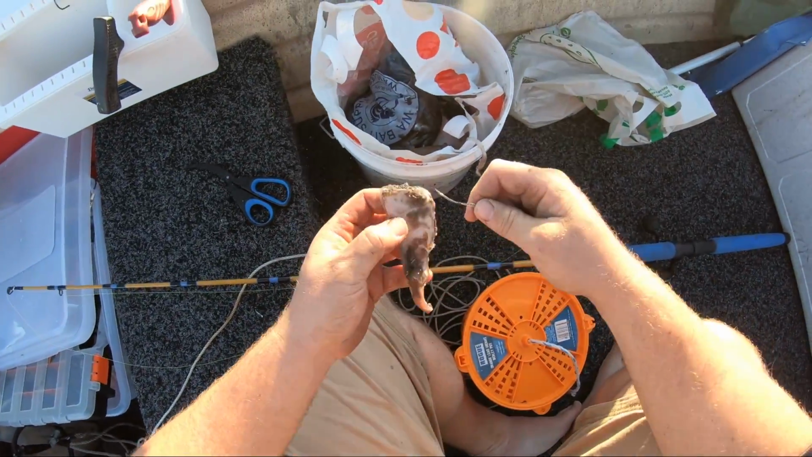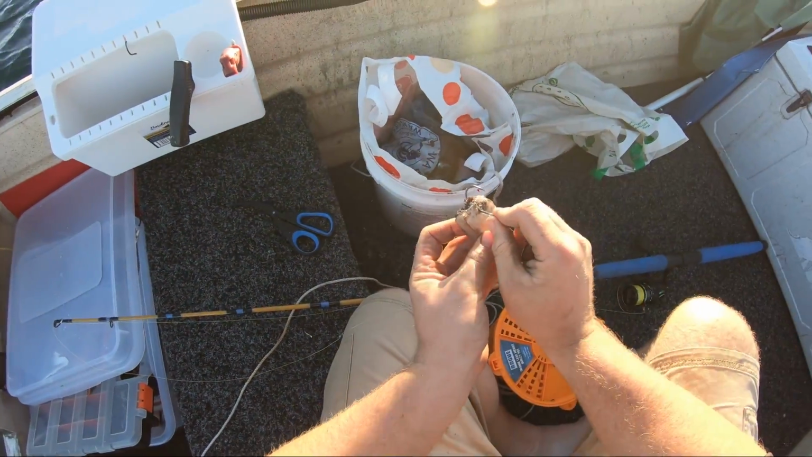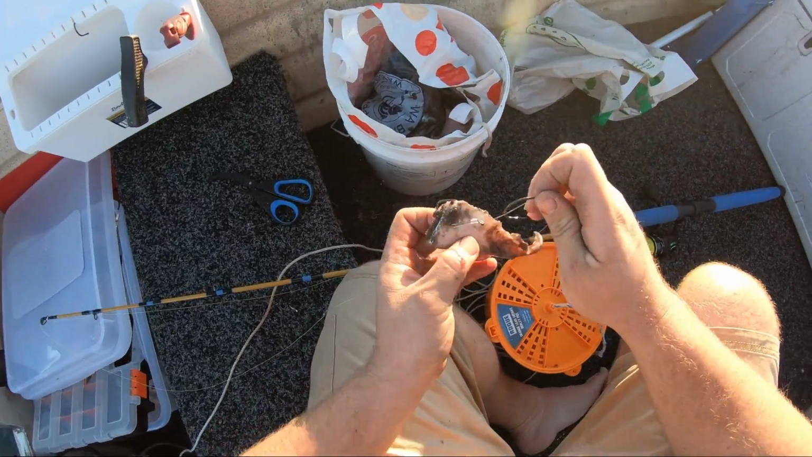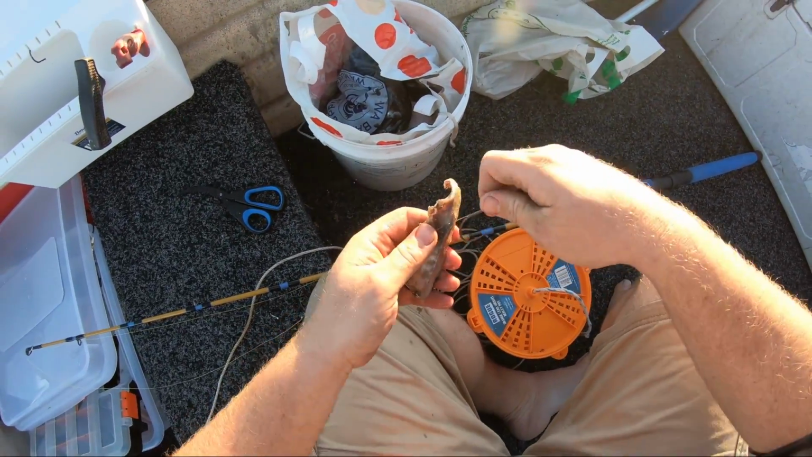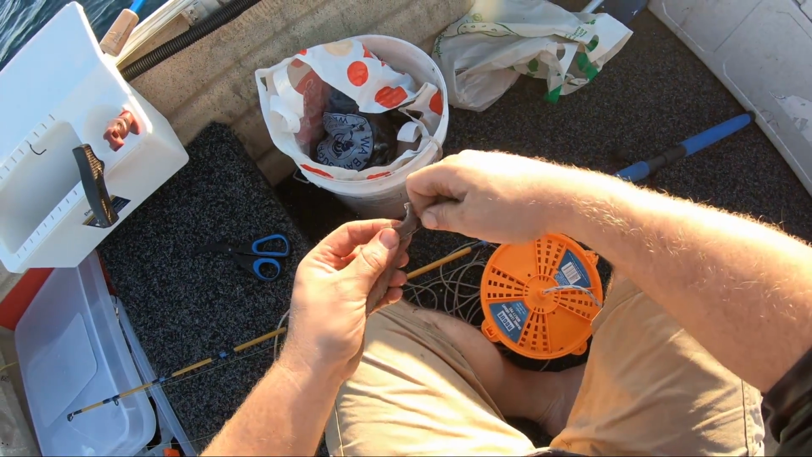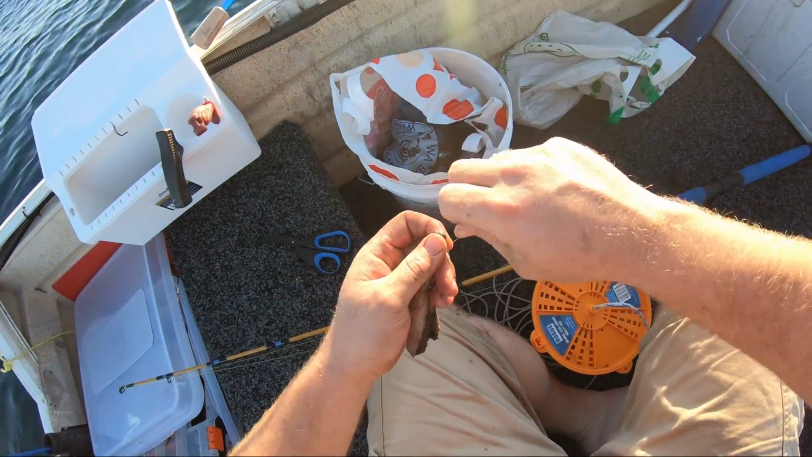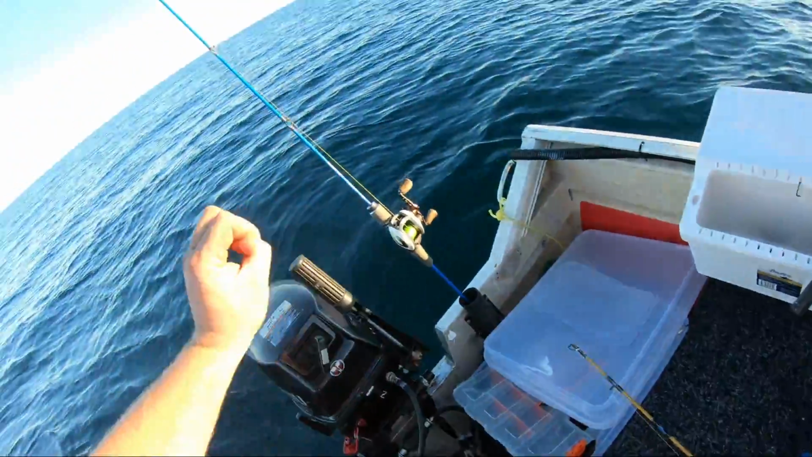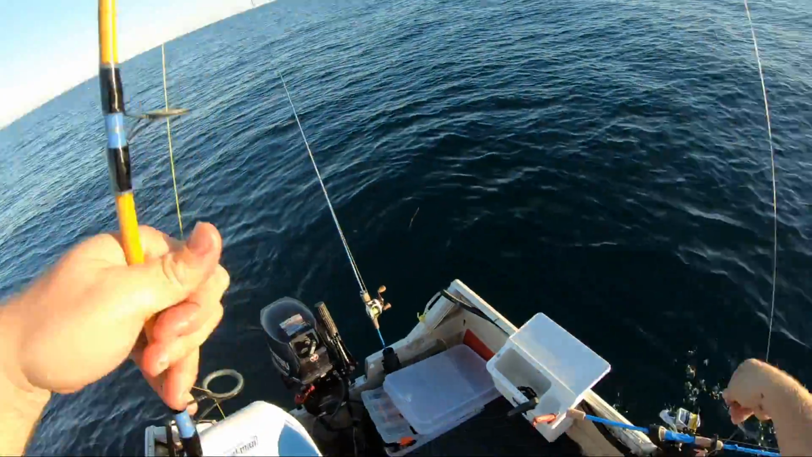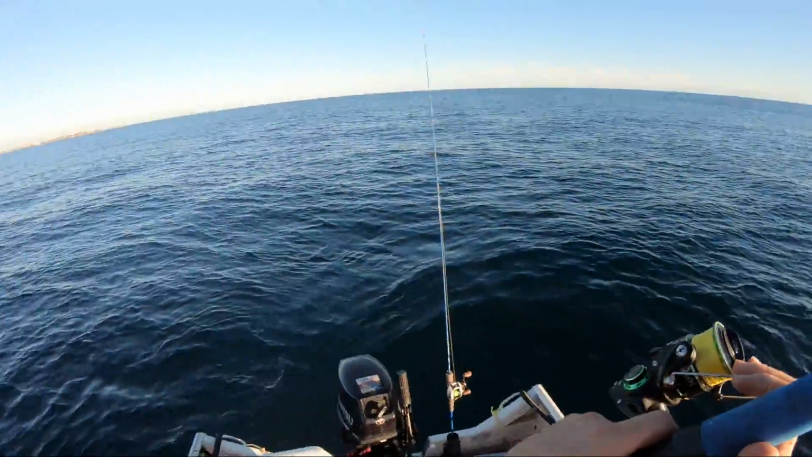so I'll run that. It's a bit frozen. We'll just do that, and then hook in through the top. And if you want a little half hitch, just so it sits nicely. Alright, let's get this out the back. See if we can't find a hungry snapper.